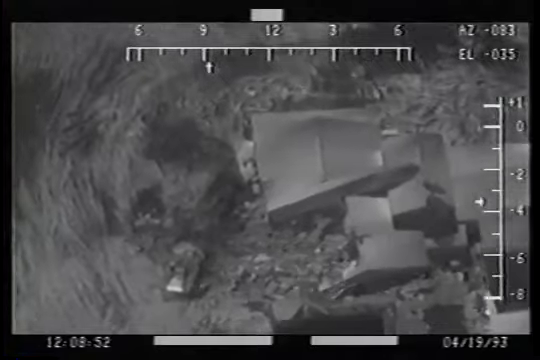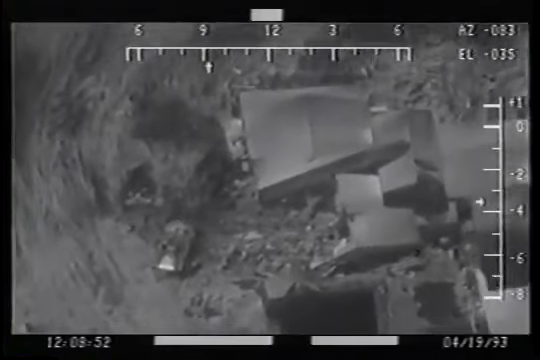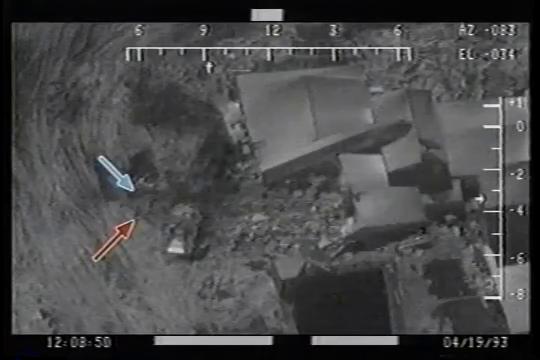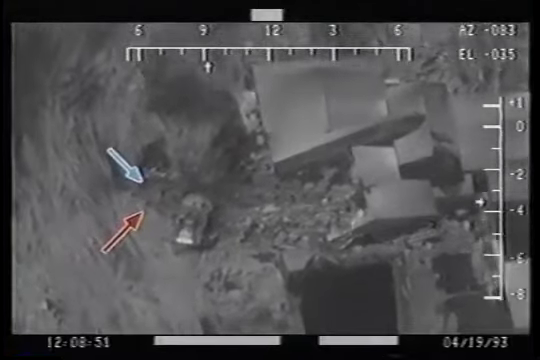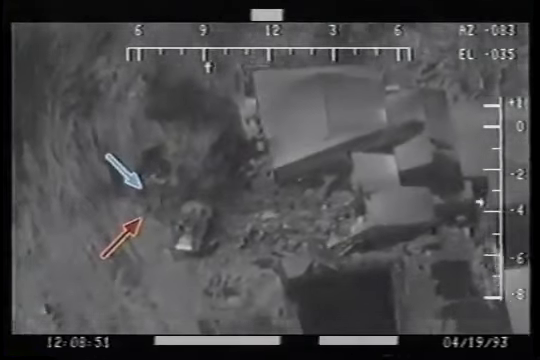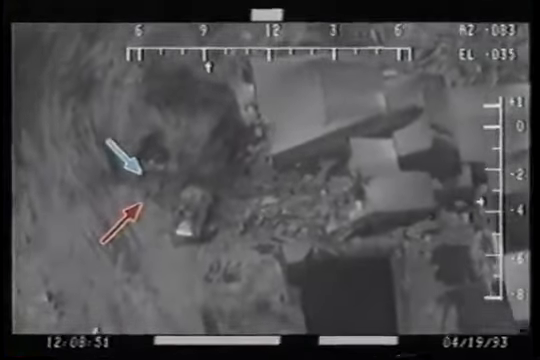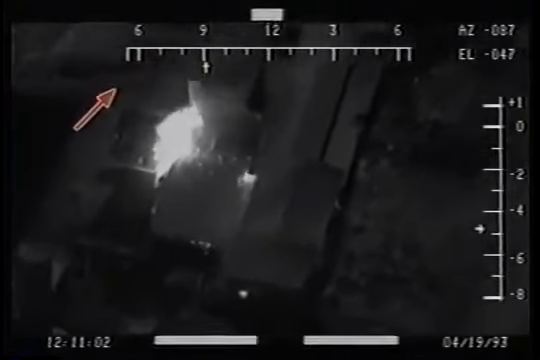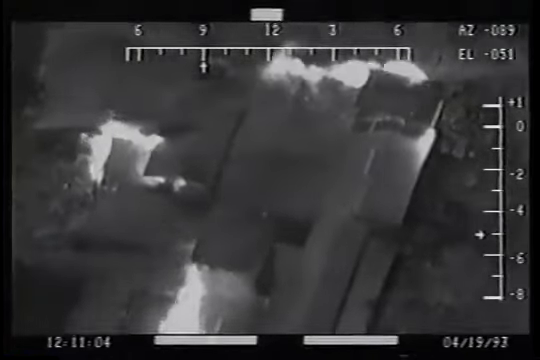Here is a side-by-side comparison of FLIR project test footage with FLIR footage shot on April 19th. For clarity, the blue arrow points at FLIR project test footage. The red arrow points to an image that can only be muzzle flashes, short bursts from automatic weapons. With a high degree of certainty, the FLIR project tests confirm that flashes recorded by FLIR video on April 19th at Mount Carmel are gunfire.